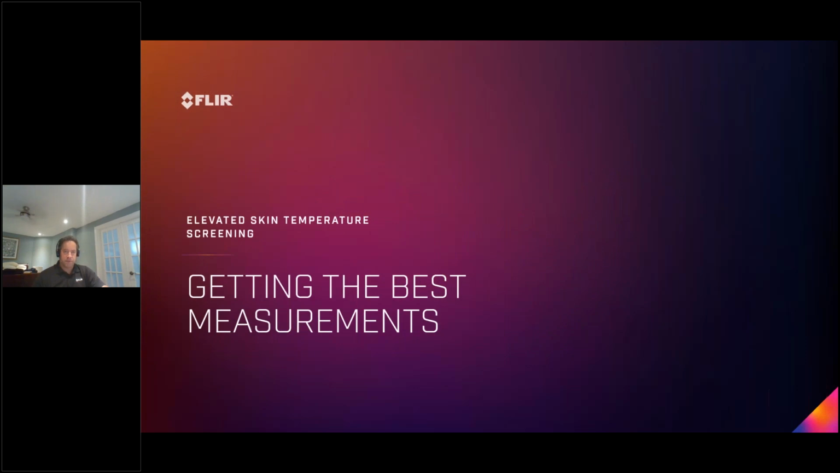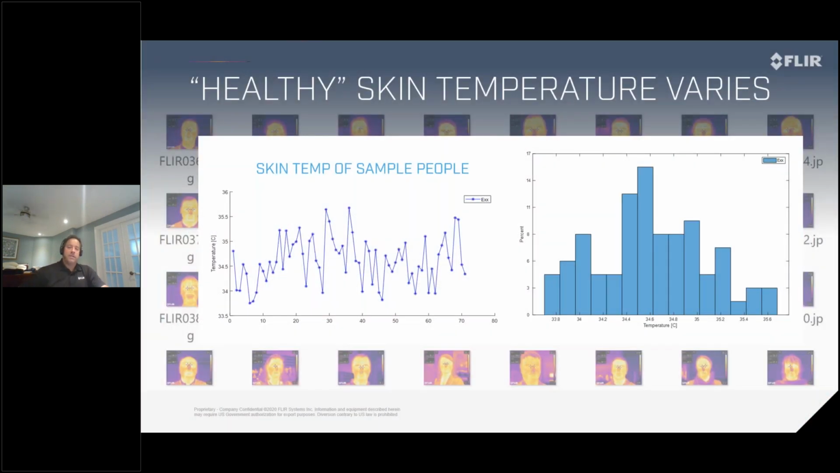How do we get the best measurement? We did a study in our lab in Sweden where we looked at over 70 of our employees that were coming back for their lunch hour, and they were scanned using the thermal camera. The study showed that the majority of the population averaged between 34 to 35 degrees Celsius. However, a certain percentage measured in the normal 33.8 or 33 degrees, and some, like myself, I'm typically warm, measured in the higher temperature, 36 degrees.